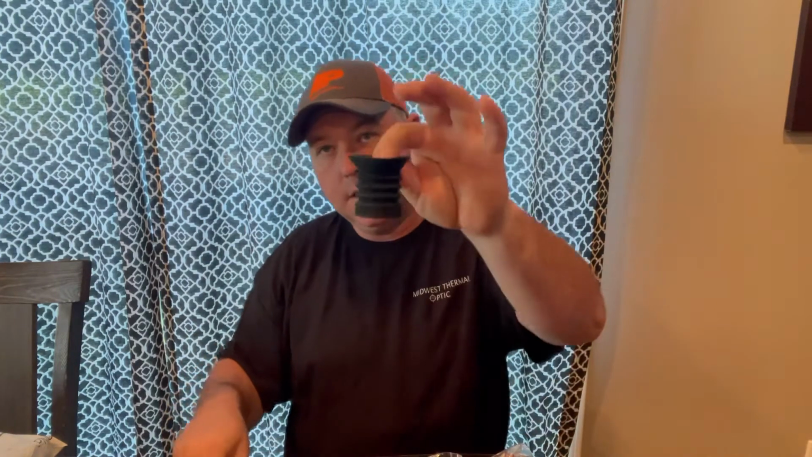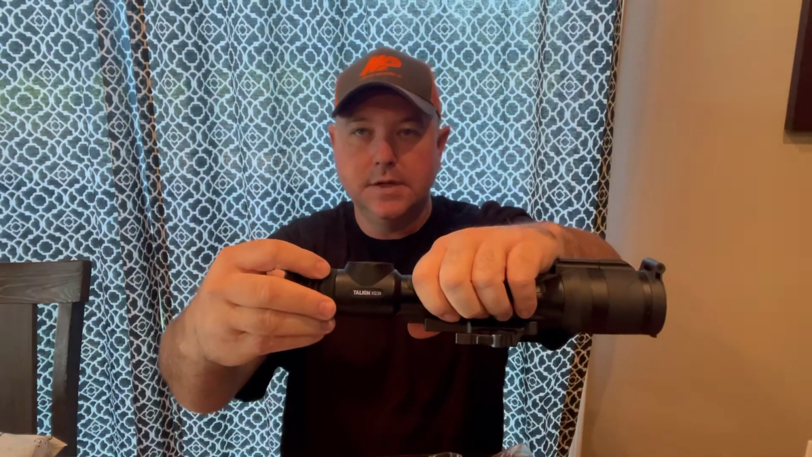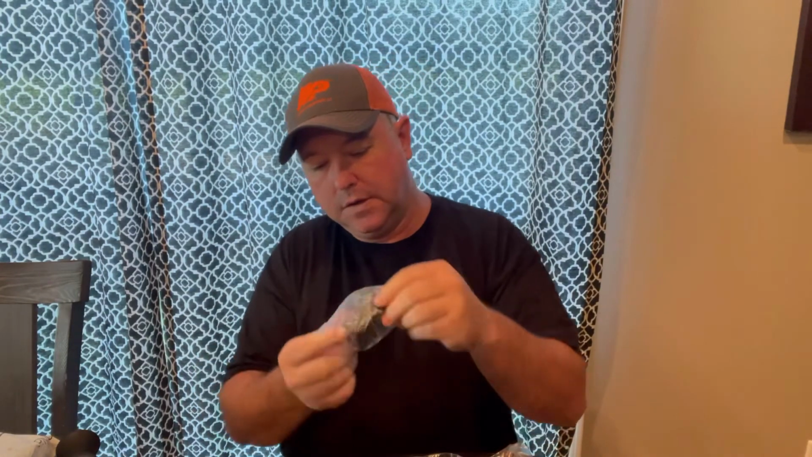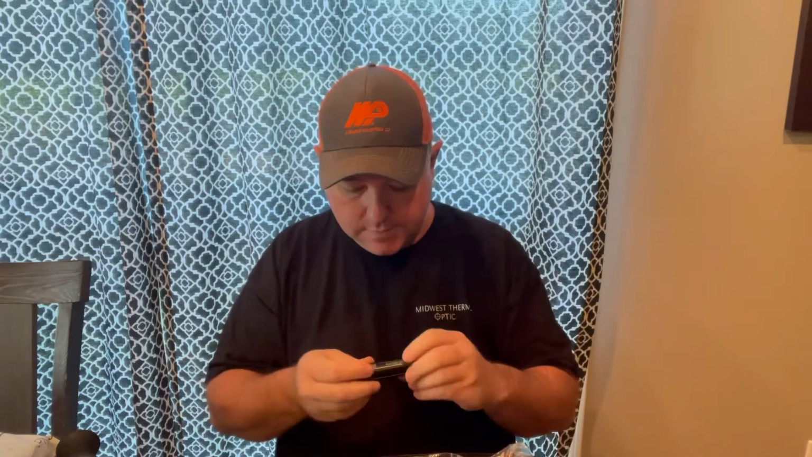You've got your rubber eye cup. It goes on the back of the scope like this. It just kind of snaps on there. Wall plug right here. It comes standard with one APS-5 battery.